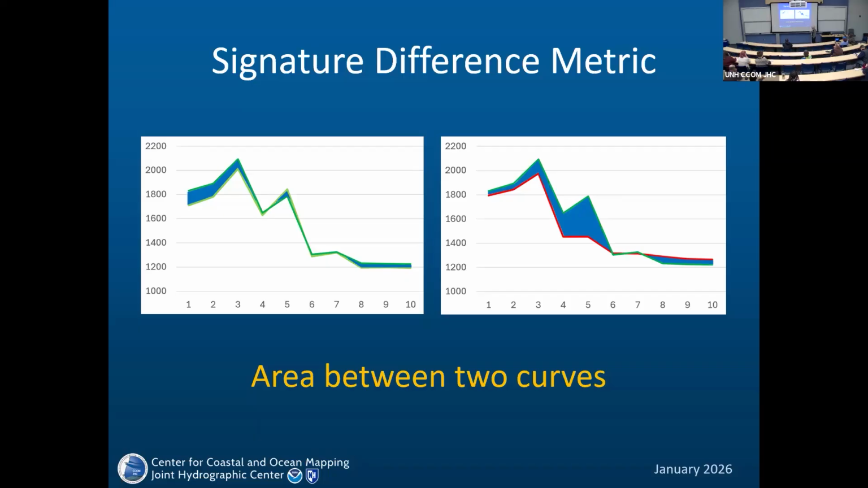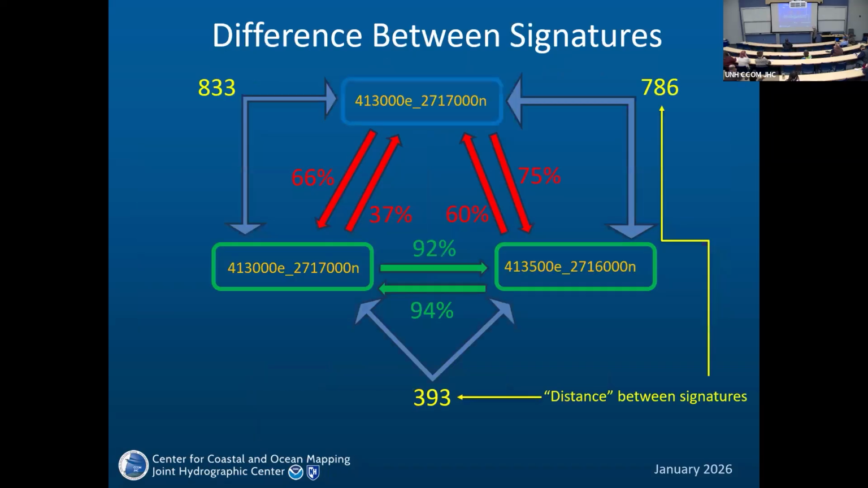So now if we go back to the difference between signatures, we can see that between similar tiles, the difference is relatively small, and here and here differences are much larger. So it's not surprising that these have a high rate of coincidence, and here it's not. But that was a straightforward case.